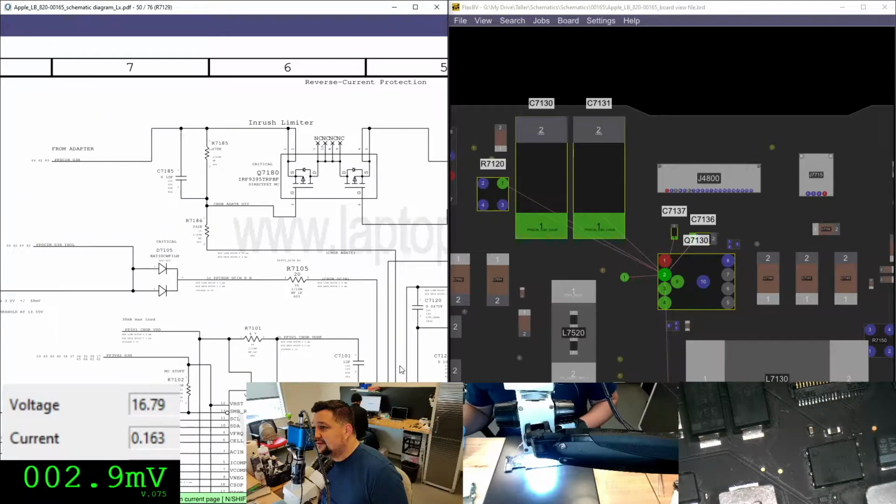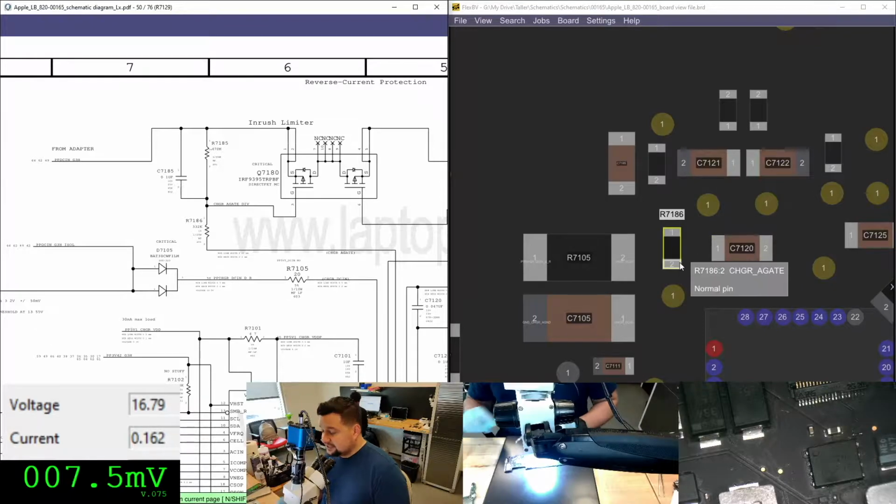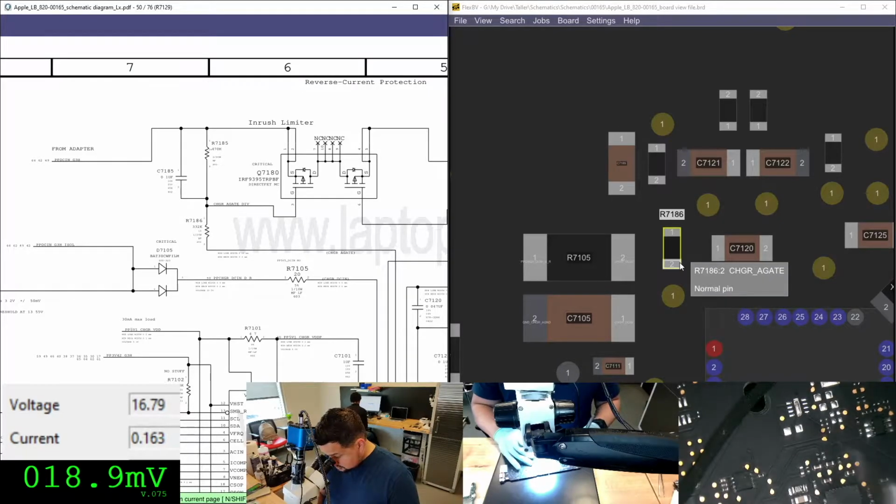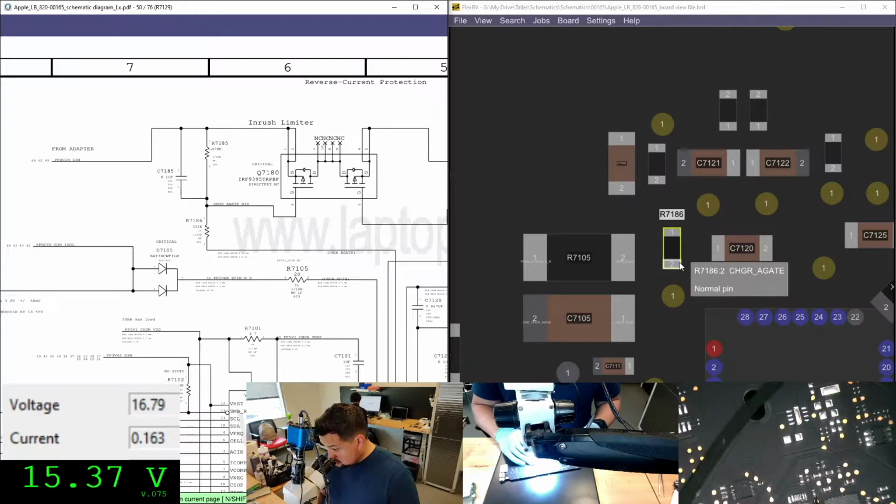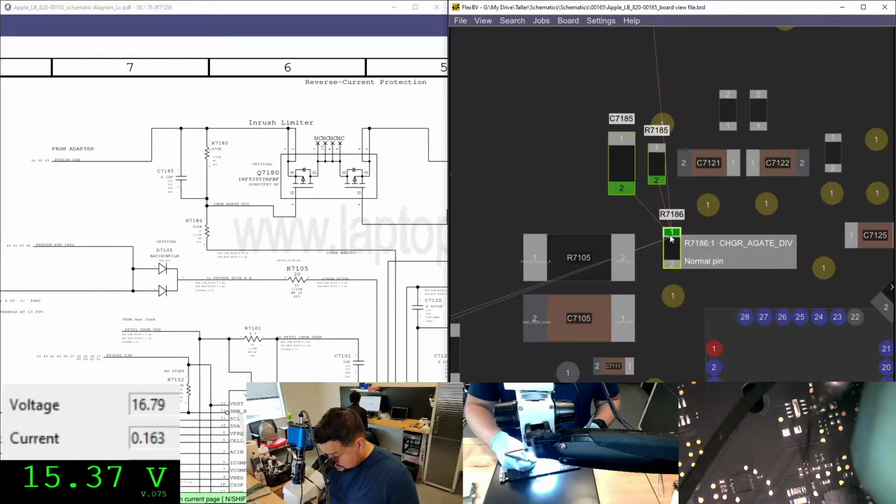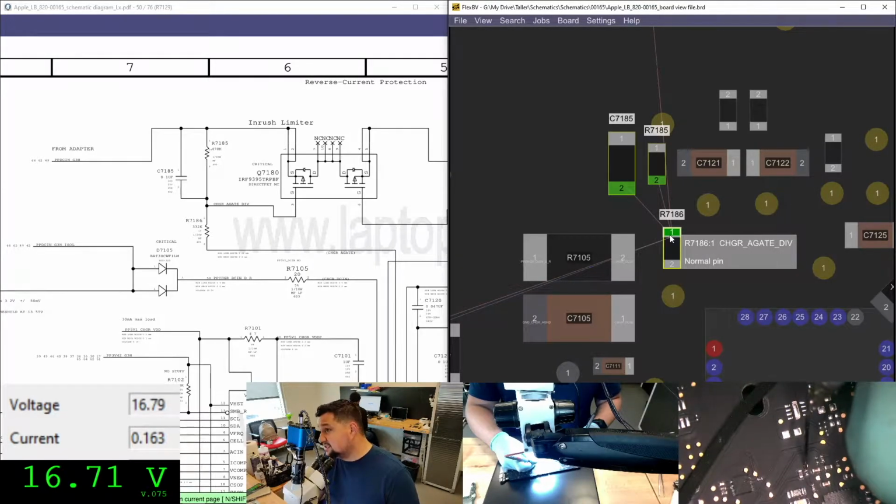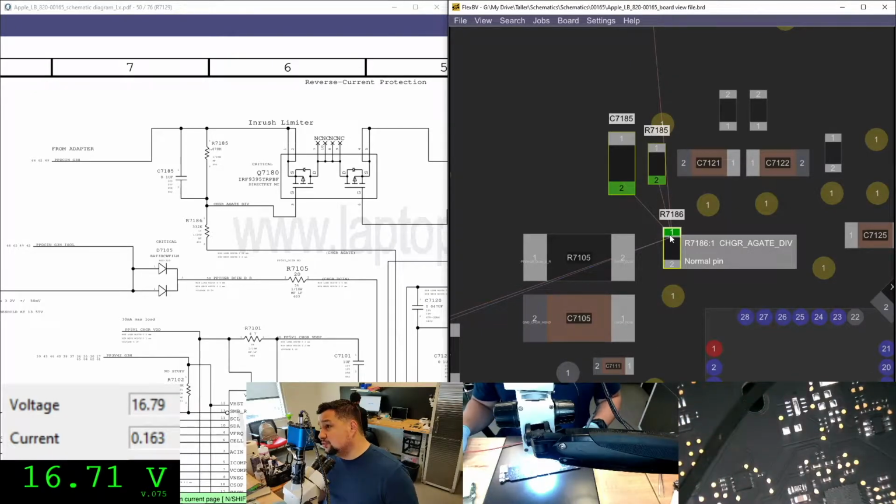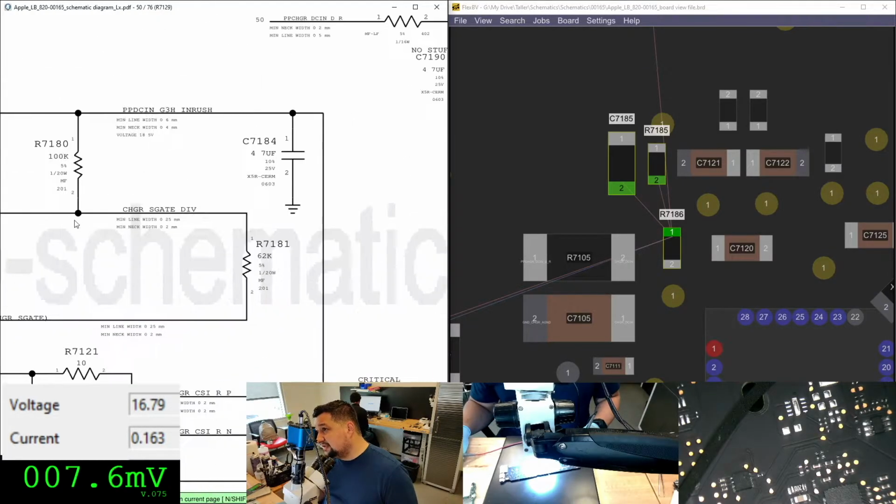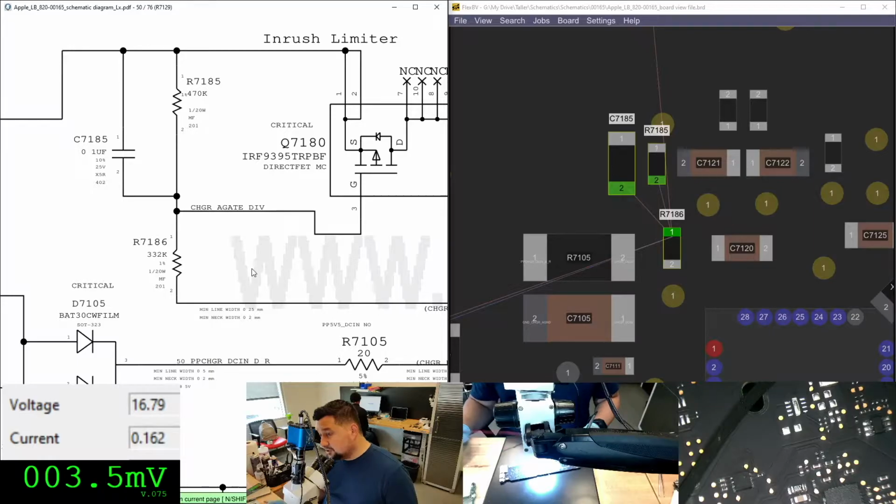R7186 should be on 0.1. Is this one? This is 0.1, I think. 60.71. So on the 0.2, this guy should be 0, so you can push this power down and create PPDC in G3 hot inrush, but it's not.